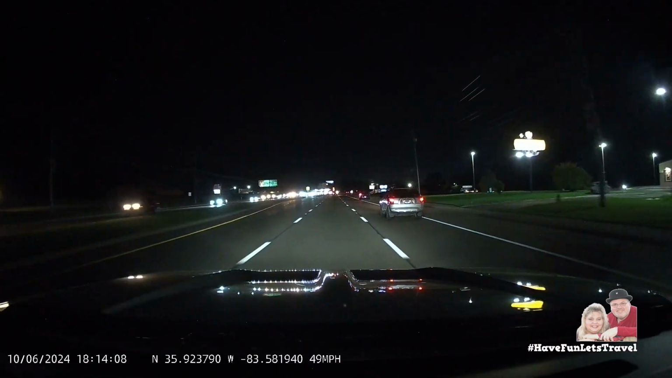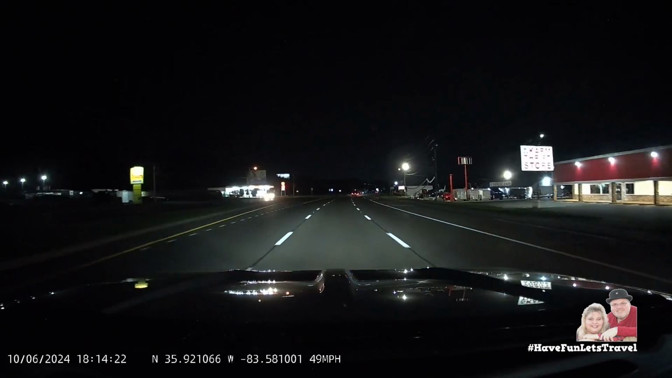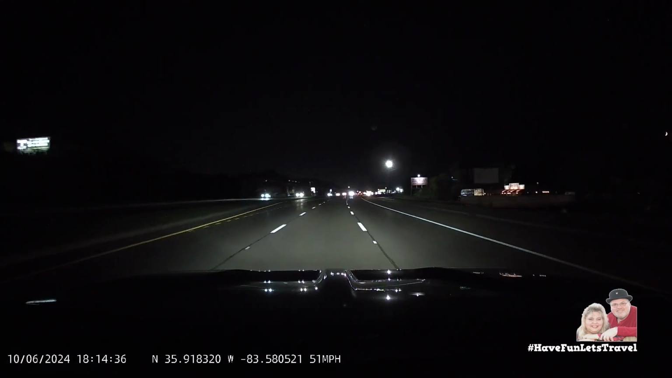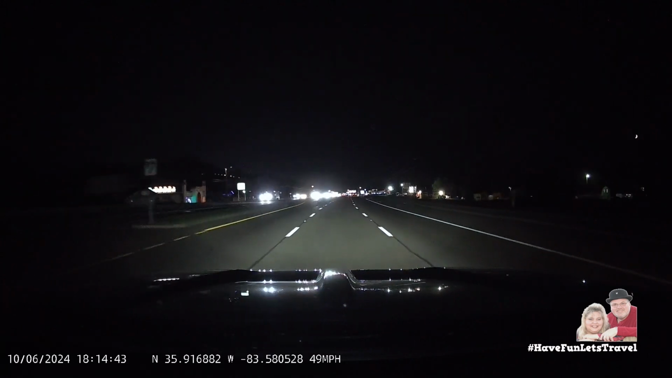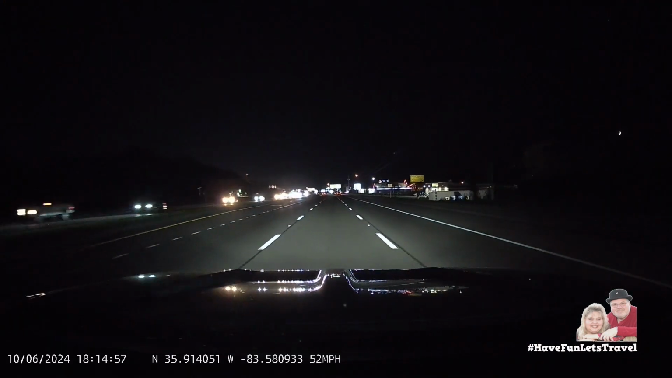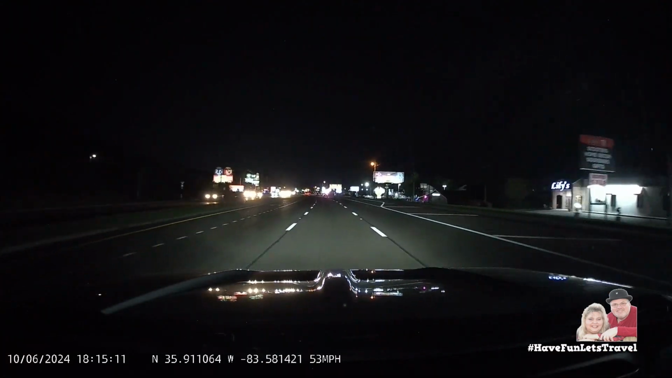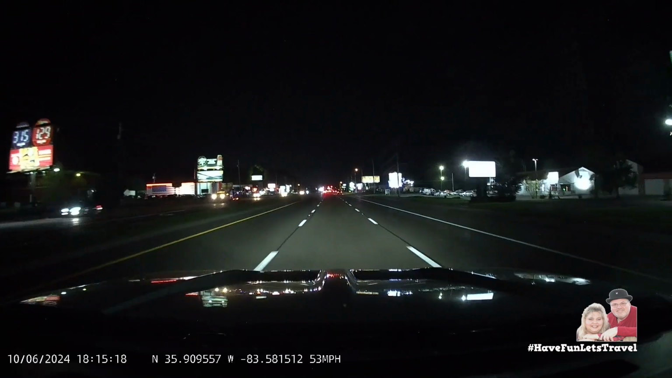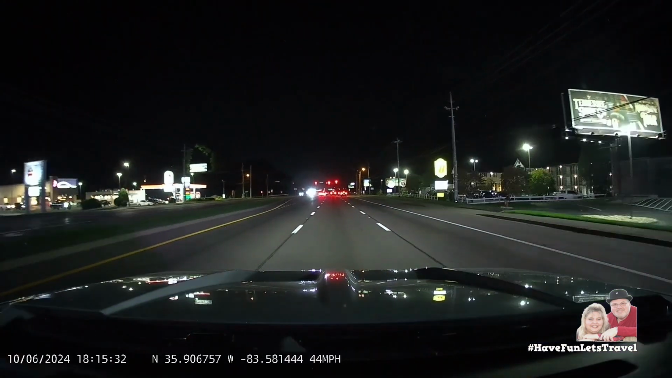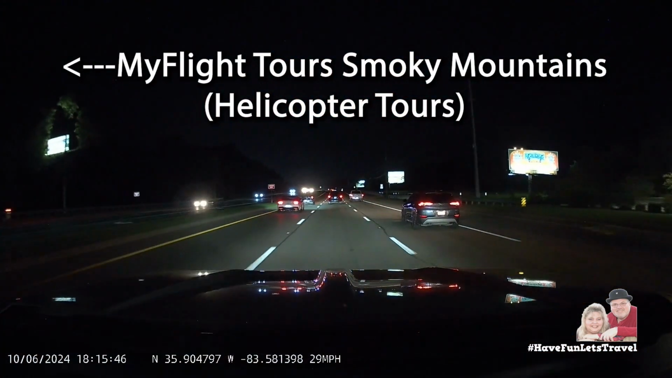I'd love to see this area from above. Here's the second helicopter tour company, My Flight Tours Smoky Mountains.